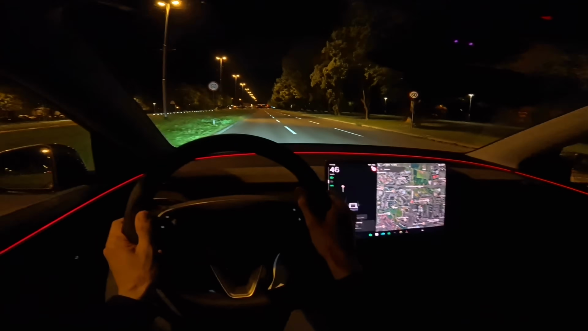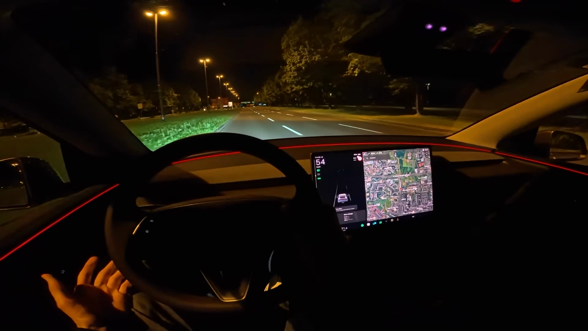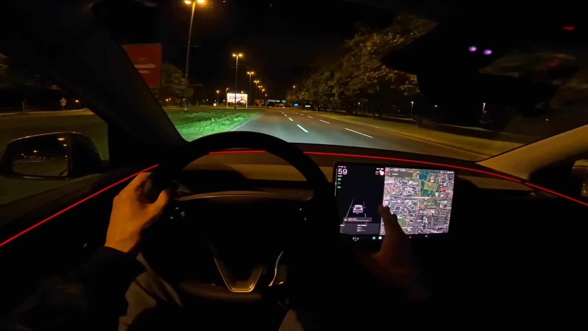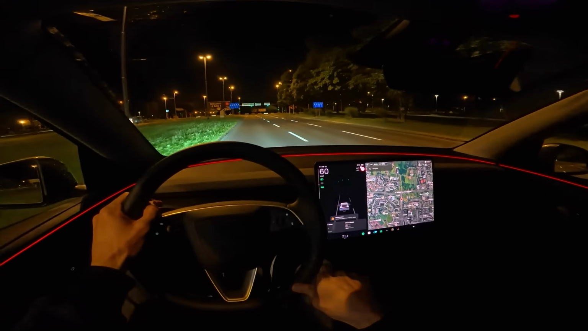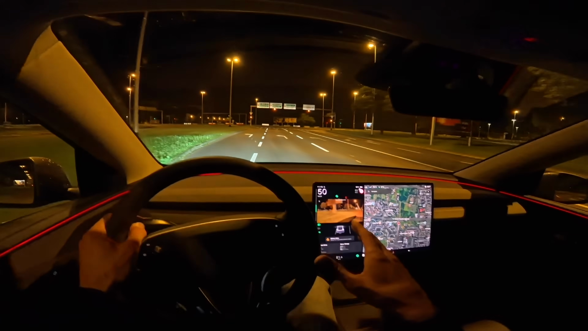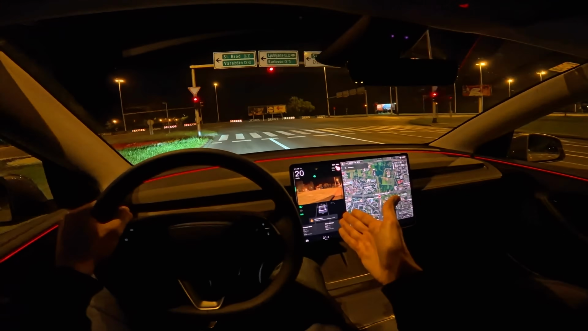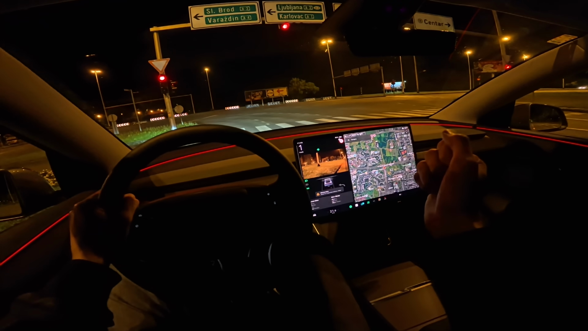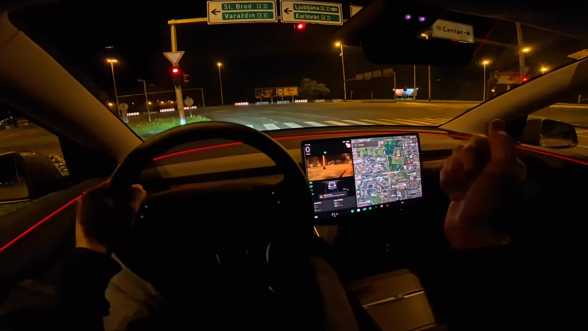I think that was a bit too fast for it, although it shouldn't be an issue, but I just wanted to test that, to prove a point that these systems are not 100% reliable, and you need to pay attention, as it says on the screen, and always be attentive and ready to take control. Otherwise, this works pretty solidly when it comes to autopilot, but this was maybe too fast for it.